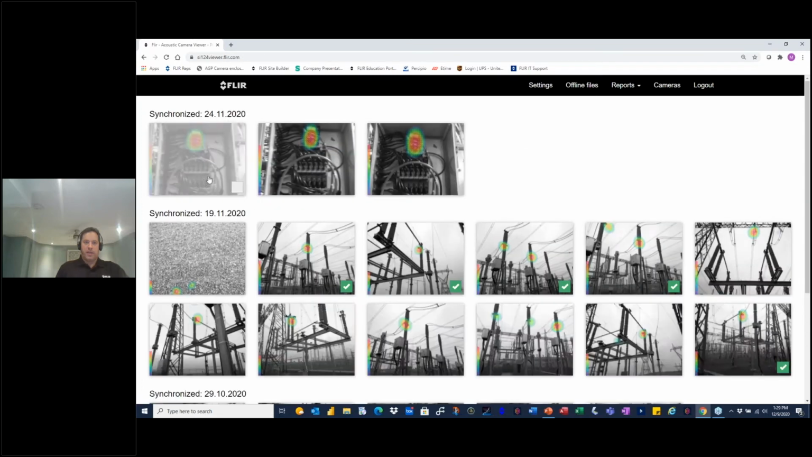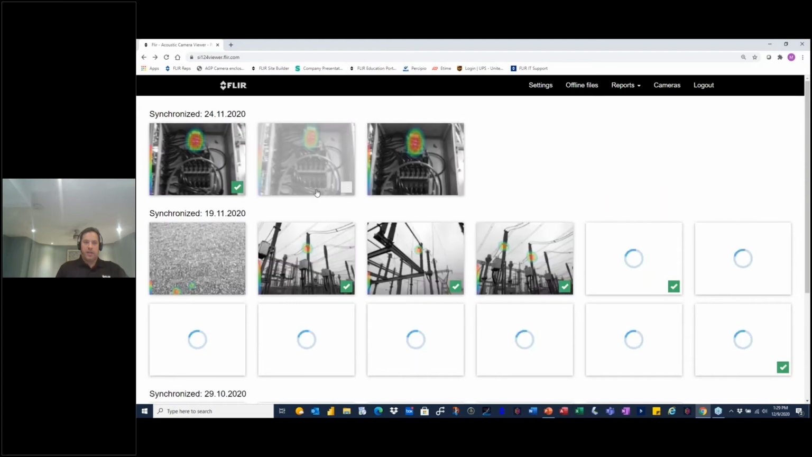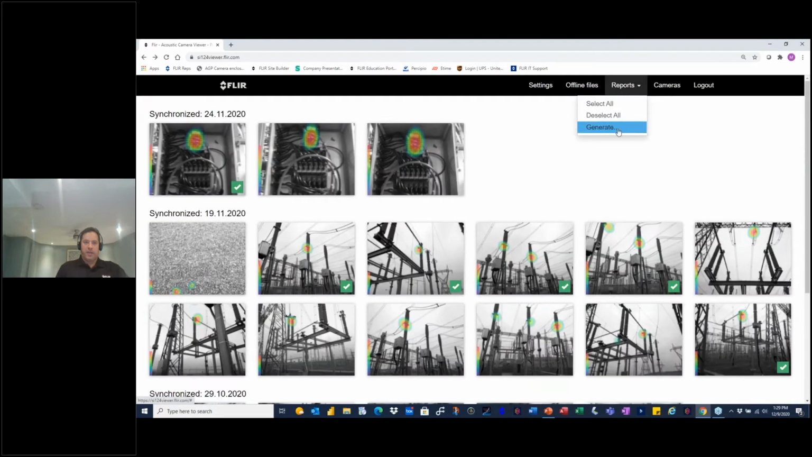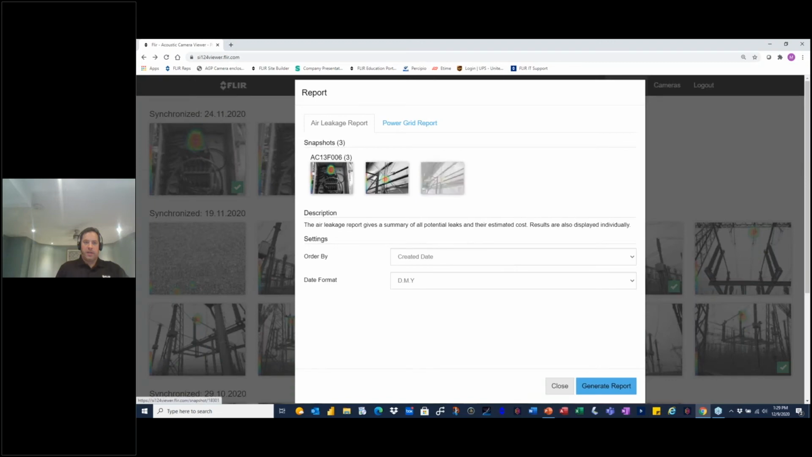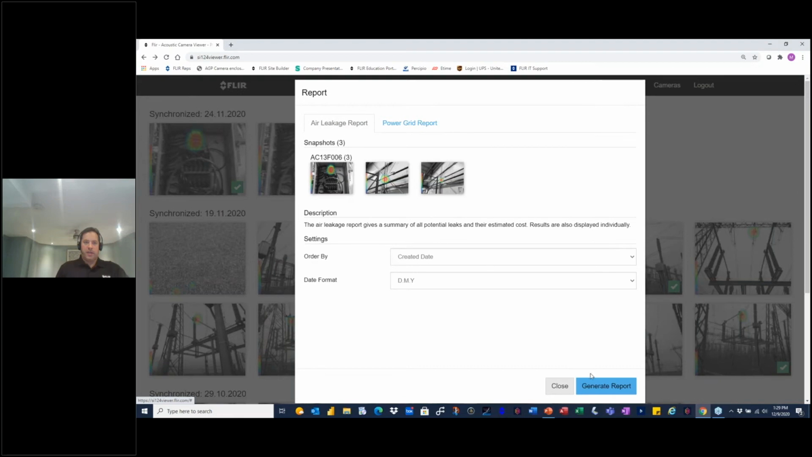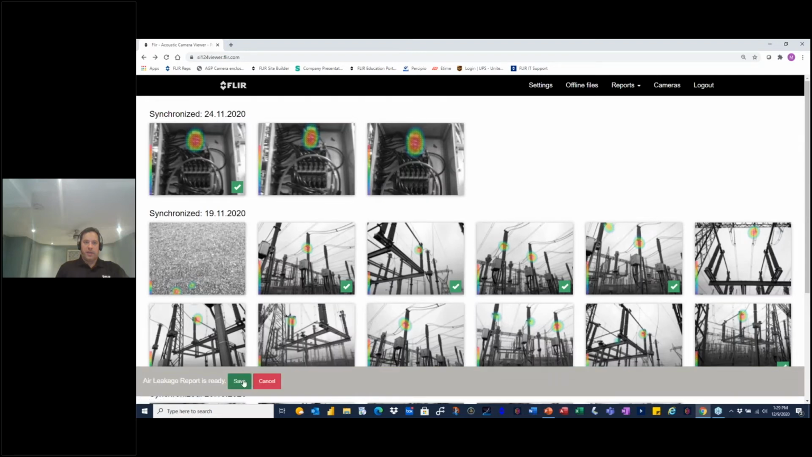Let's do a report with leaks to show you what that looks like. Let's select some images. Go back here. I'll use this one. So what you do is generate report. The camera, the AI, knows that this is a compressed air leak. This is not a power grid report. Mind you, I've selected images from a previous demo, but it knows these 3 images are compressed air leaks. You generate report, and it will do a process to create a PDF report. It's very quick, obviously depending on the connection that you have for your internet.